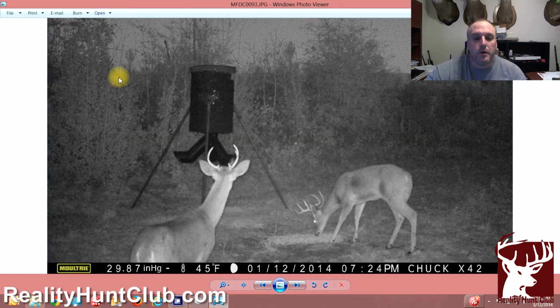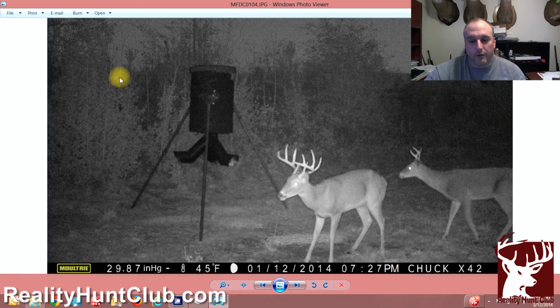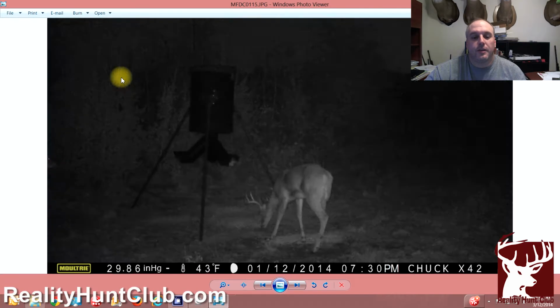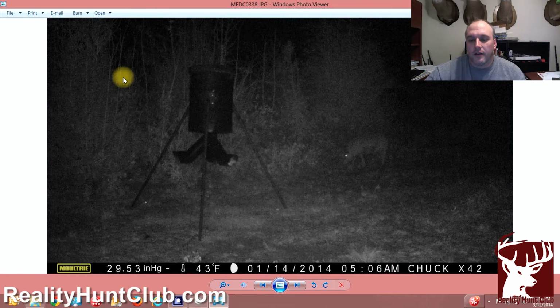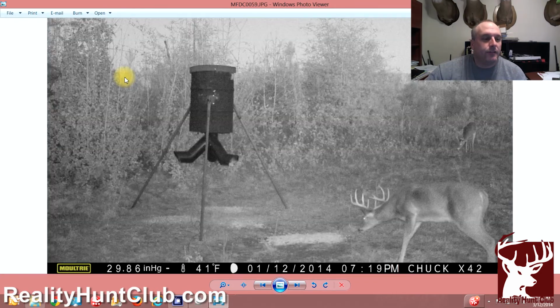You never know, but until we get the cameras out in May and start seeing them growing their antlers, right now this is going to be the biggest one over there. And he looks like a pretty decent 3-year-old, maybe a 2-year-old. So he's going to be a pretty decent deer next year. So we're excited about that. There's old nasty hog, and so we're excited about that guy. So let's move on.